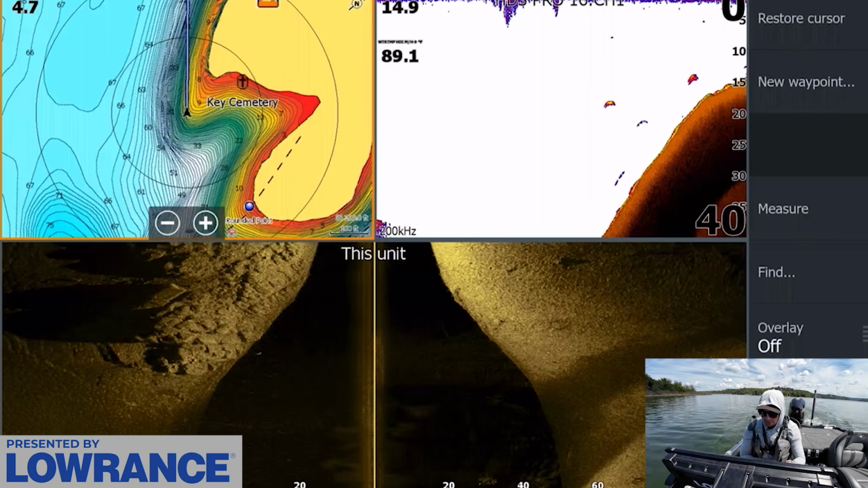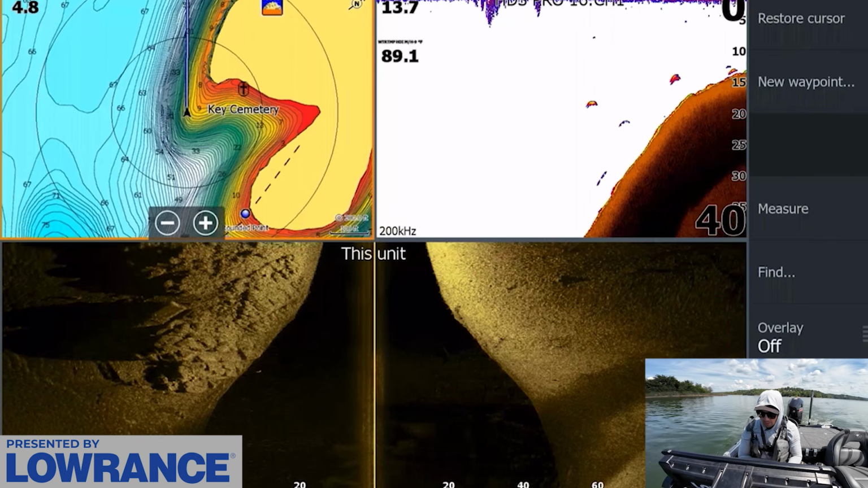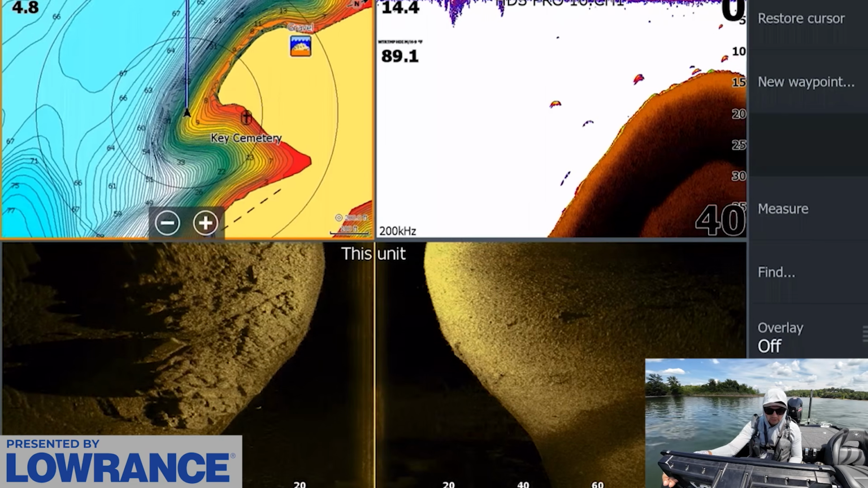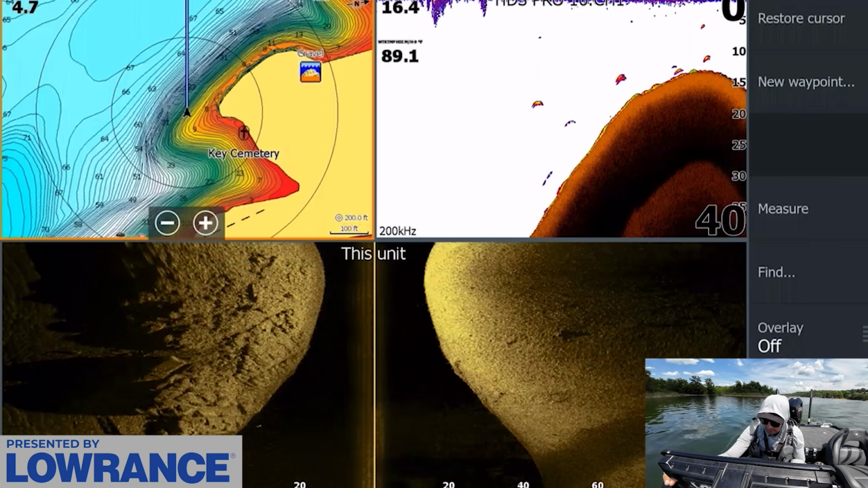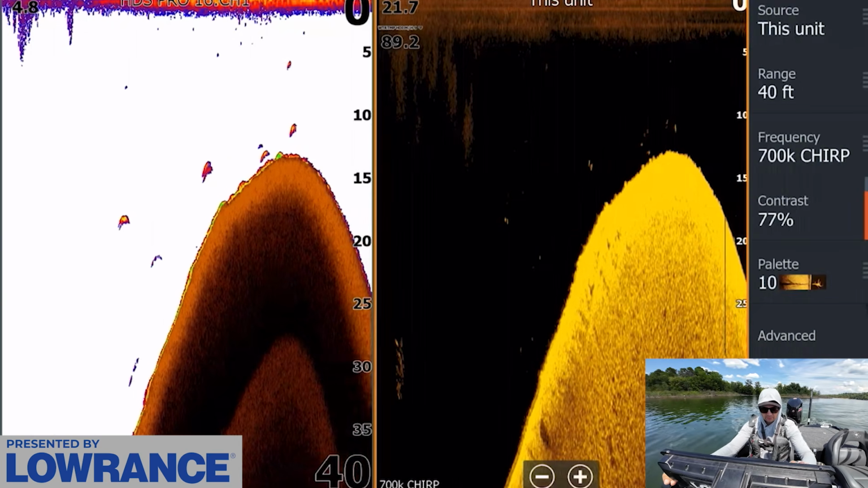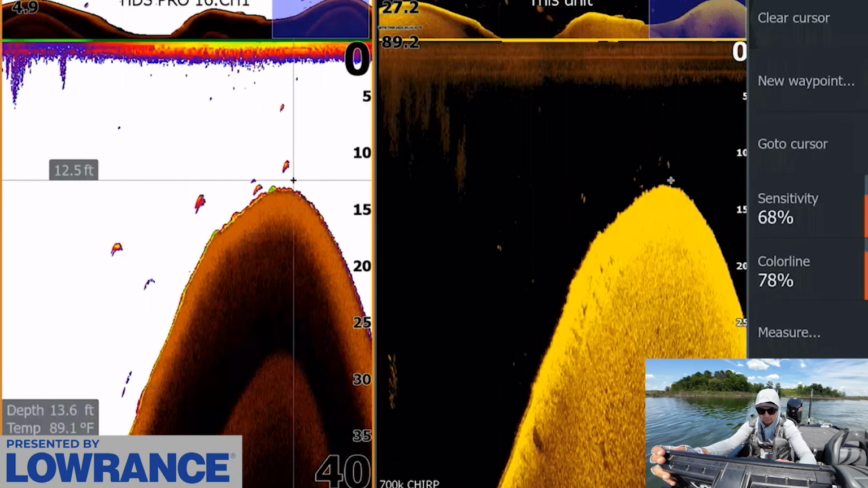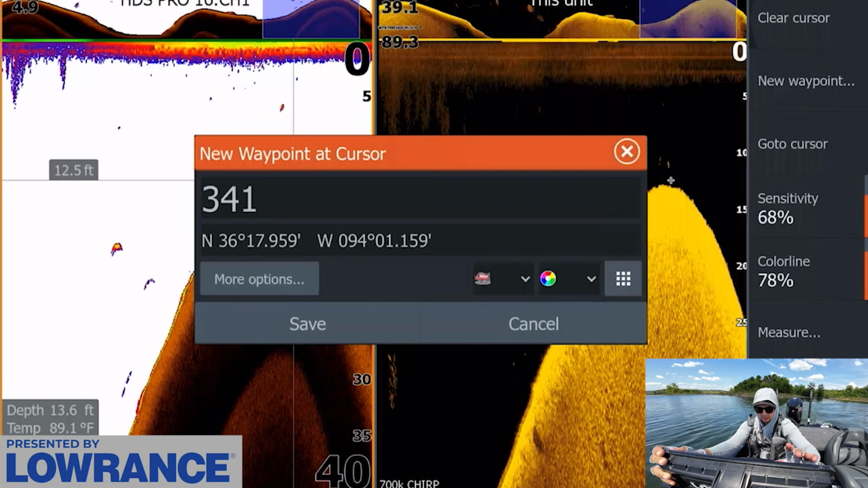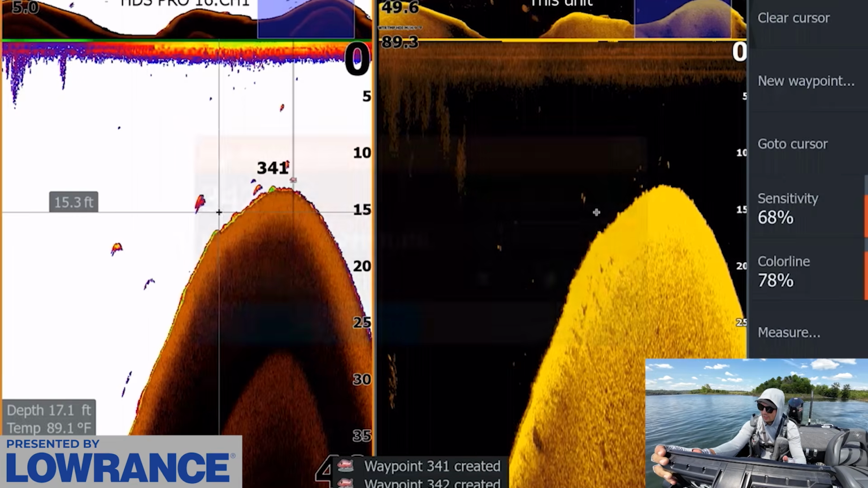Yep, you can see them kind of sitting off the point, and then there's some up on top of that point too on 2D. Quite a few fish actually through here. Holy cow. Okay, interesting. You can see them right there. I mean, there's one, two, three, four. I'm gonna mark this as a fish icon. There's fish all up through here. Okay, so we got some fish.